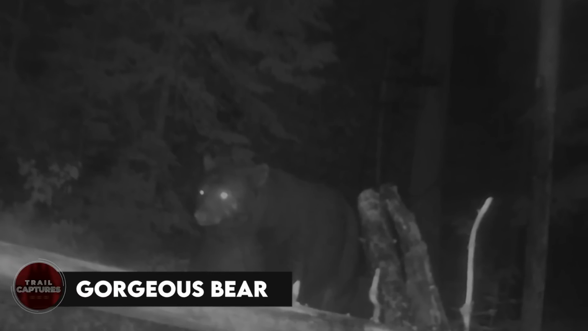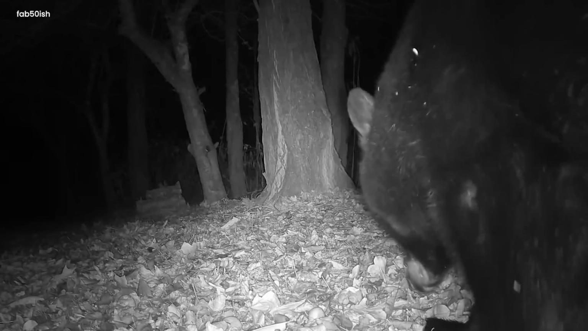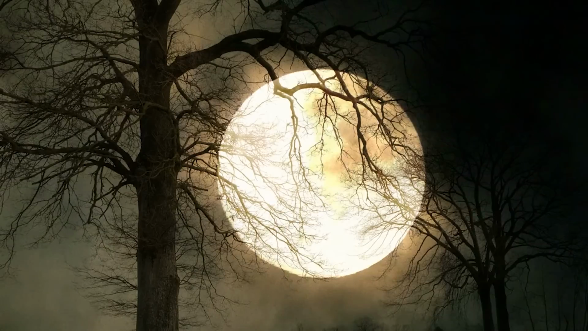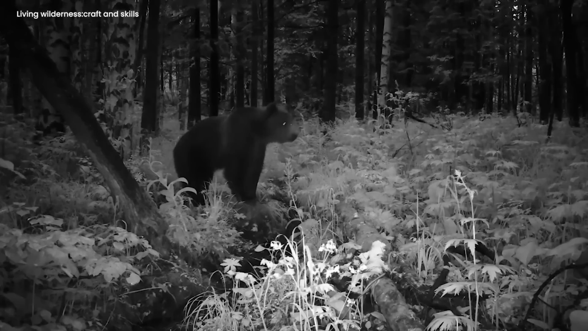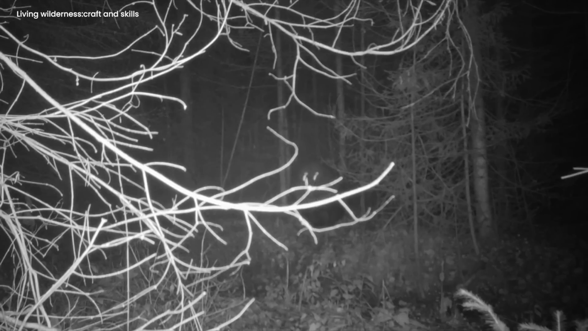Gorgeous bear. In the dark, deep forest, a big, pretty black bear got caught on a hidden camera taking a walk in the moonlight. The camera, hiding in the trees, took a picture of the bear moving easily through the dark. The bear had super dark fur like the night, and its eyes shone softly in the camera's flash.